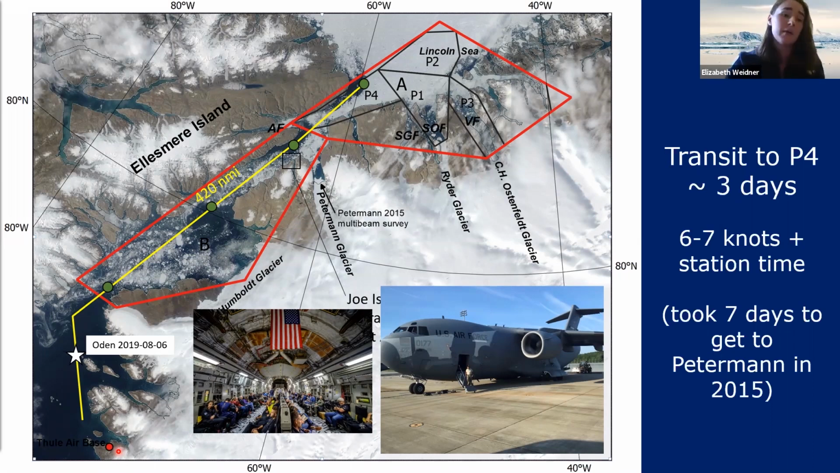From Thule to this P4 box only took us 3 days, and that included a number of oceanographic stations as well. We collected some data. For comparison, it took twice that amount of time in 2015 to get to Petermann Glacier, which is farther south. So we had really manageable ice conditions.